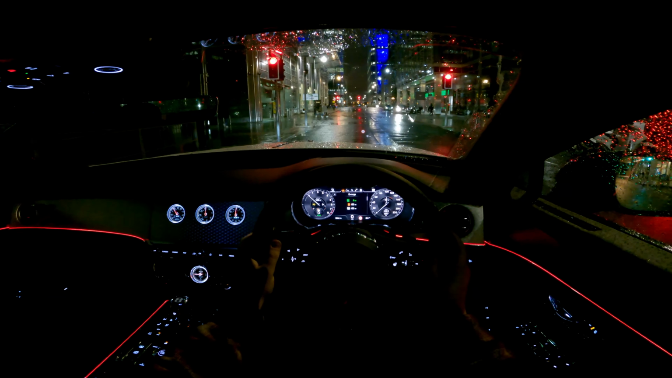But besides that, it's dead silent on the outside and on the inside, which makes this a very luxurious feeling place. Because it is. I mean, it's the peak of British luxury.